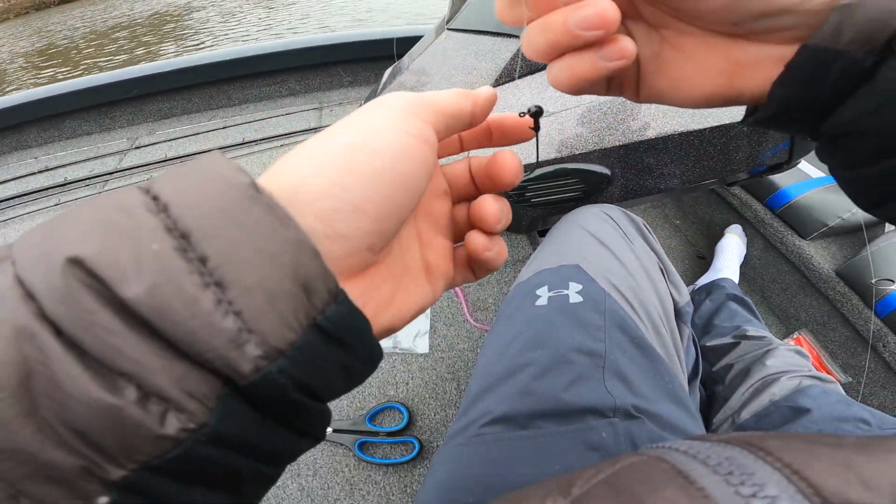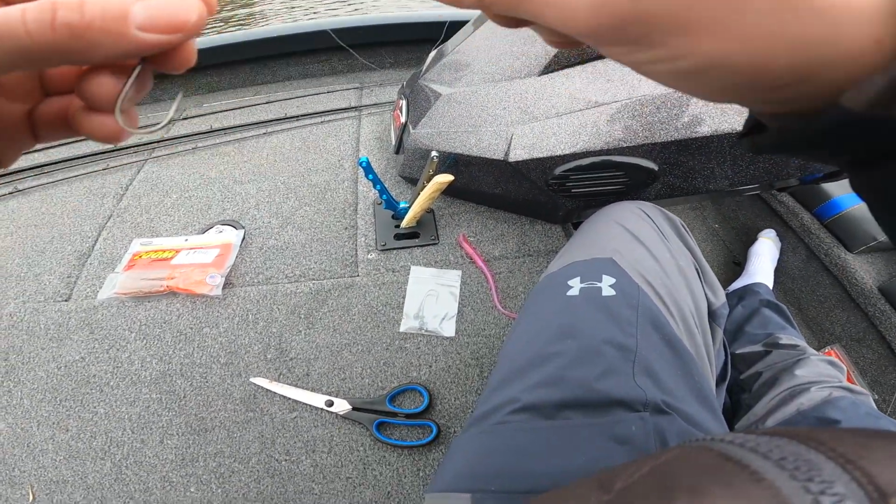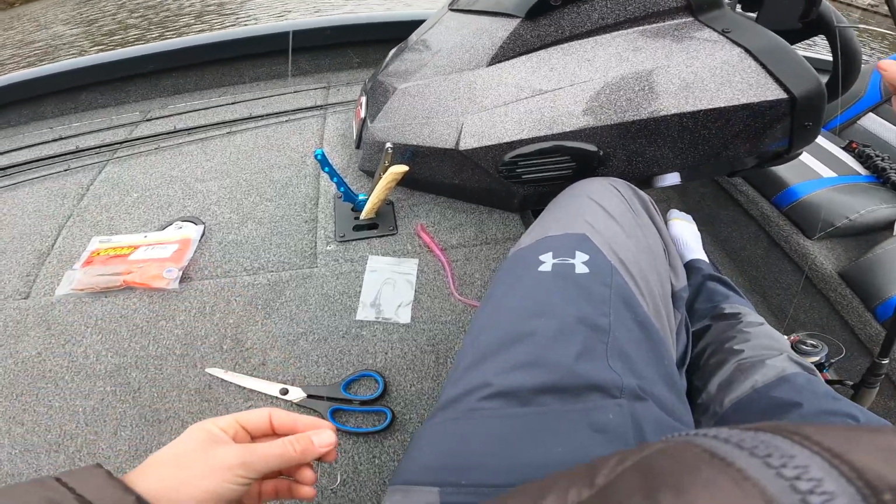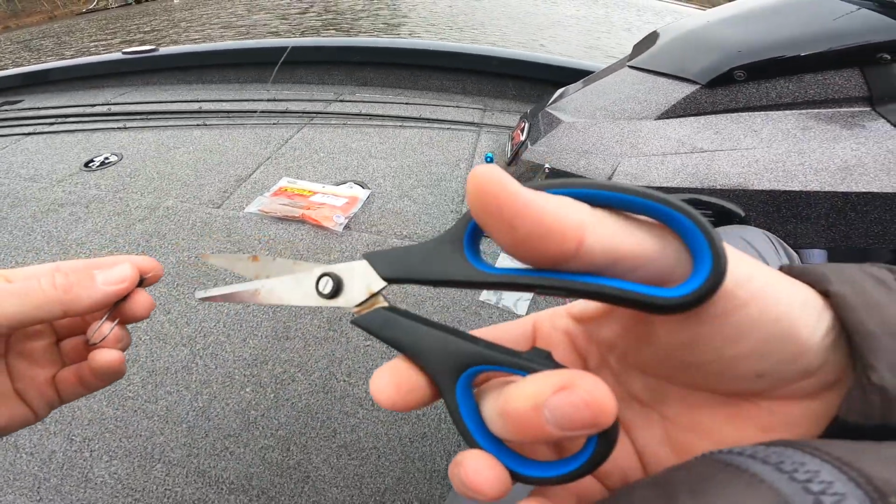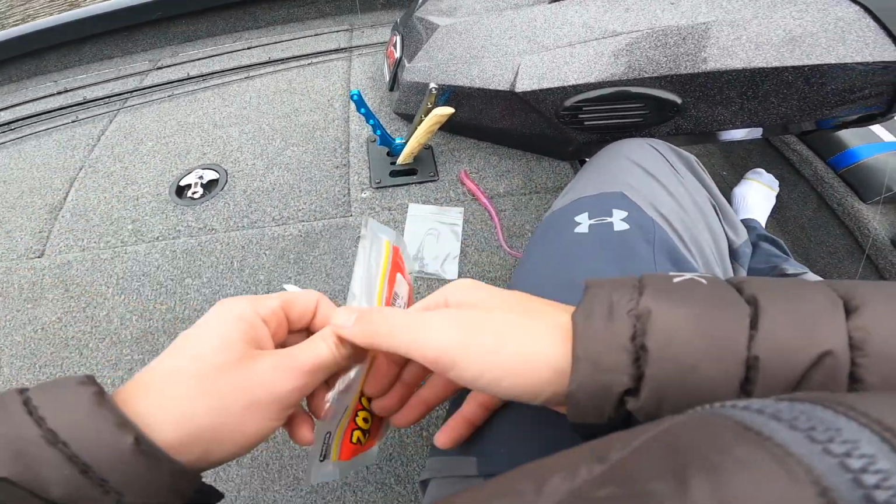Normally that screw lock style's got a big flat head on it somewhere, and I just feel like that hangs up, and that screw lock gives it a little bit of another angle that can catch something and get hung up. So I'm gonna go with tried and true.